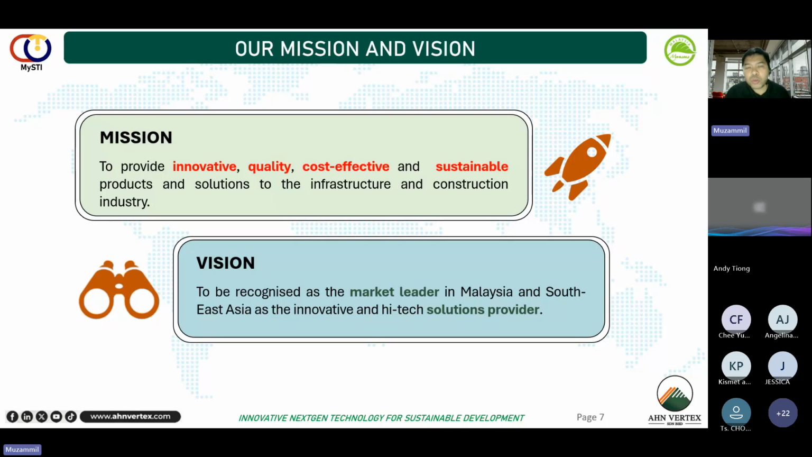So right now we want to use that position to bring in new technology, the one that I will be introducing today, LiDAR scanner profiler. Our vision is to be recognized as a market leader, not only in Malaysia but also in Southeast Asia, as the innovative and high-tech solutions provider.